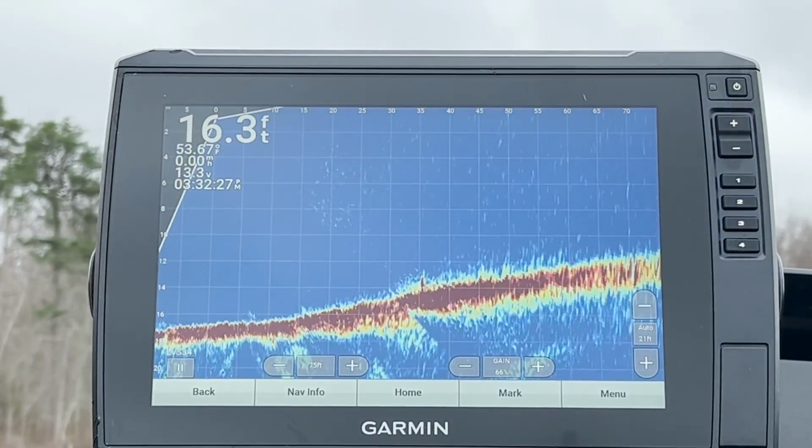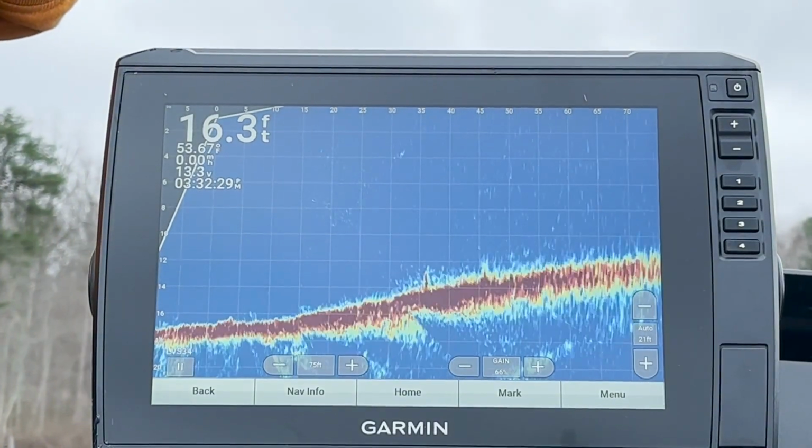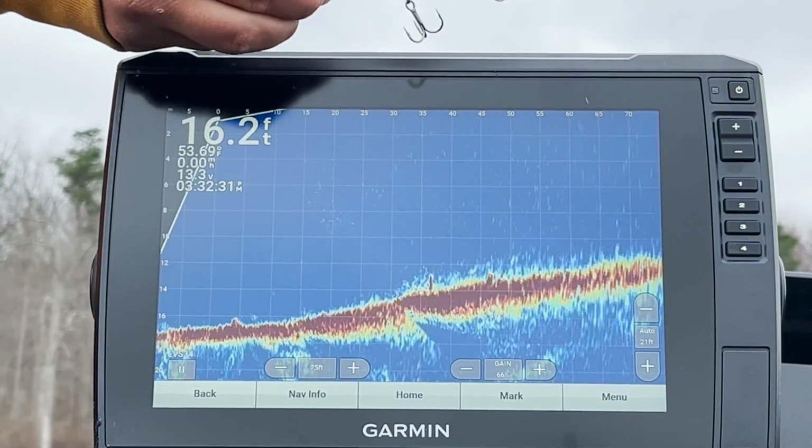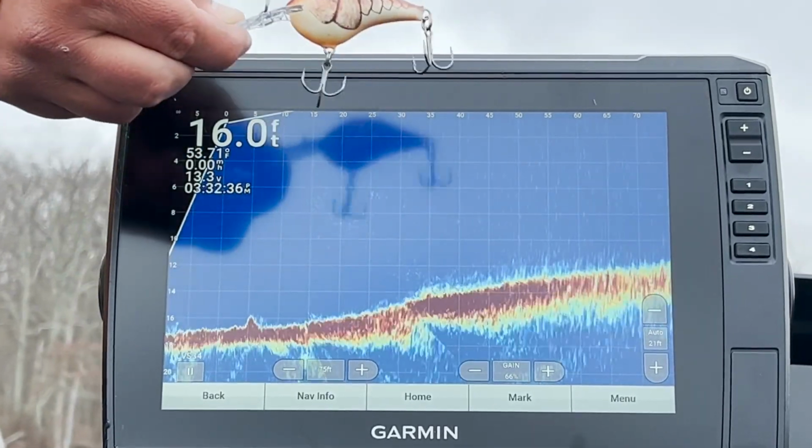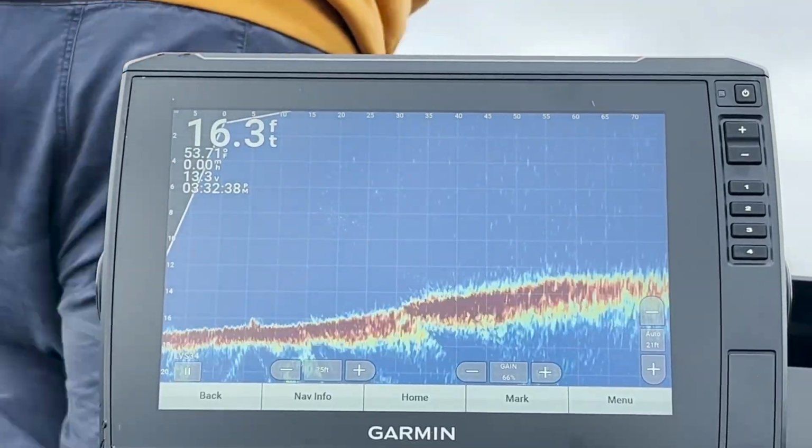Alright, now let's check out a couple of our Rapala options. We're going to start with the super popular DT series. This is a DT-6, and we're also going to do a DT-8. Let's do the DT-6 first.